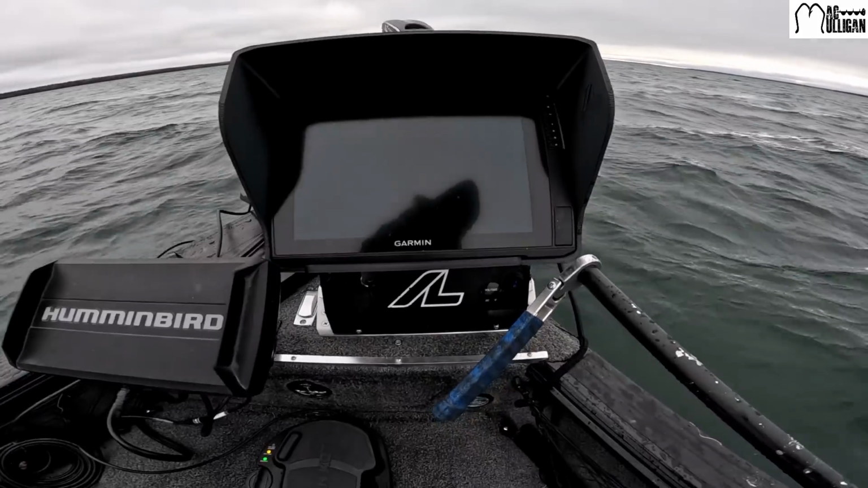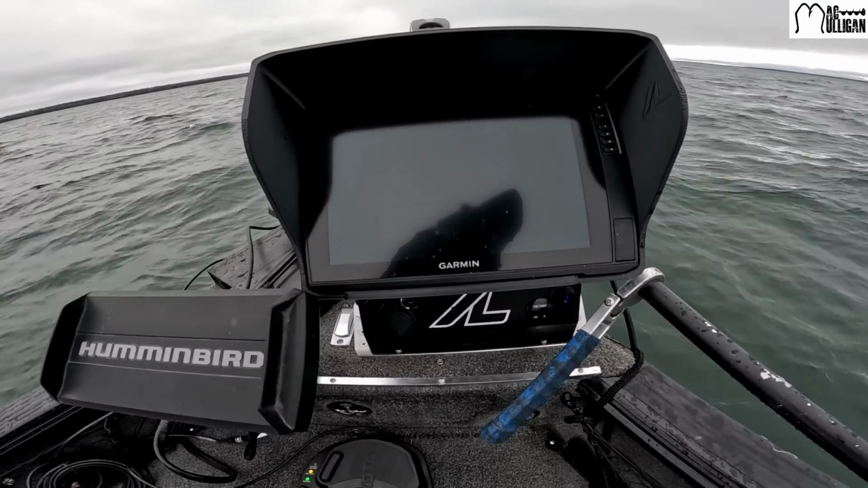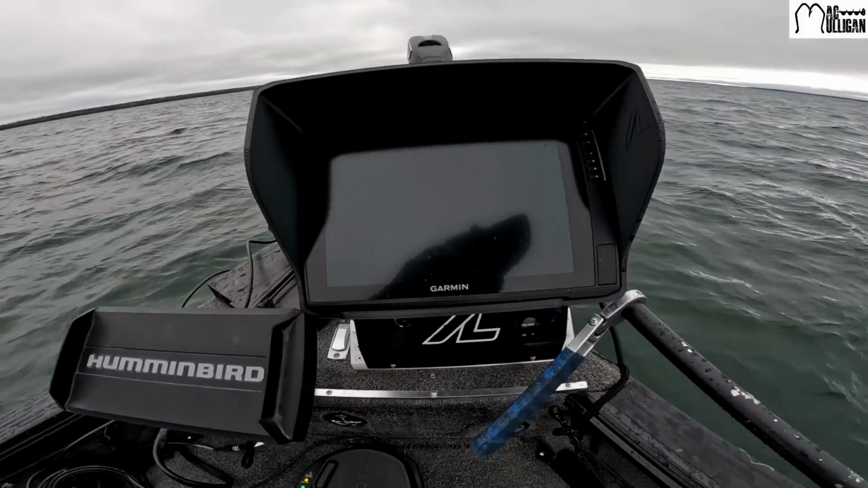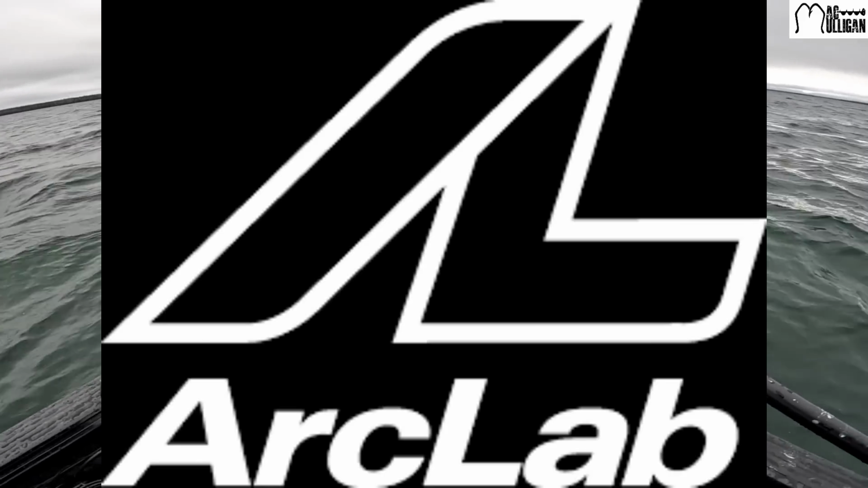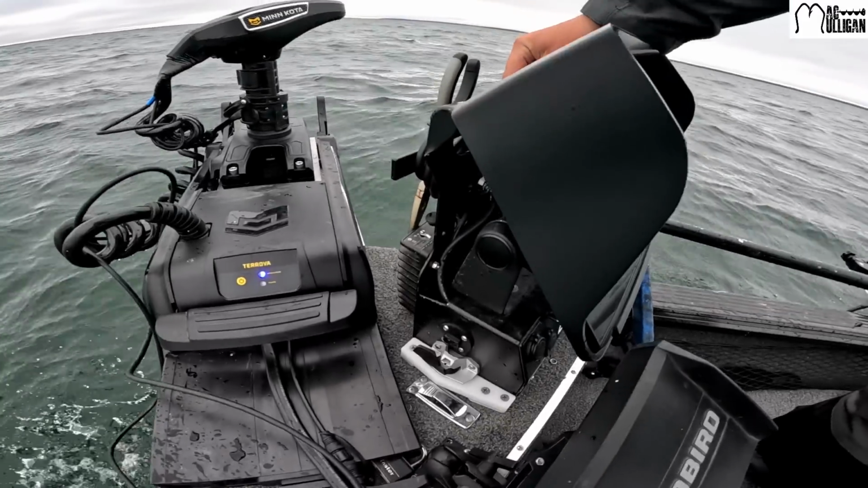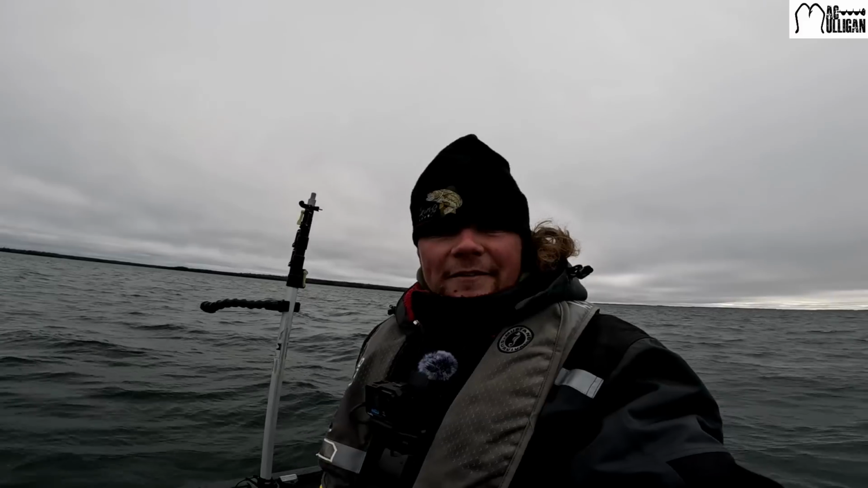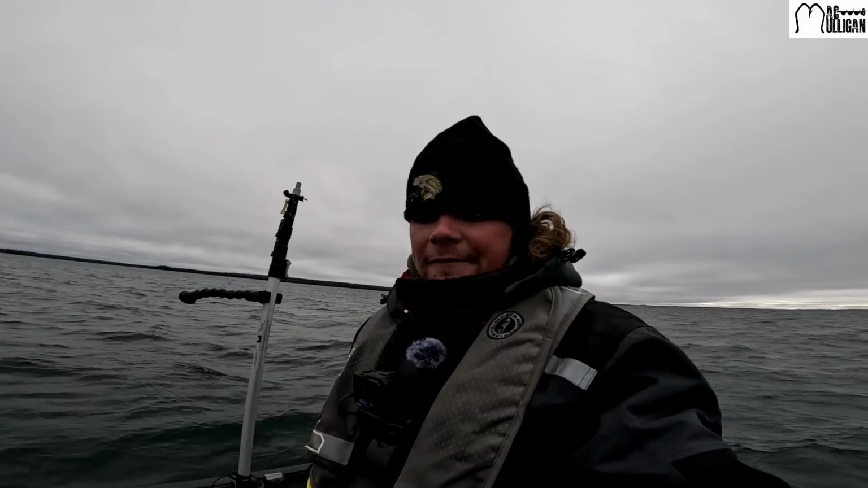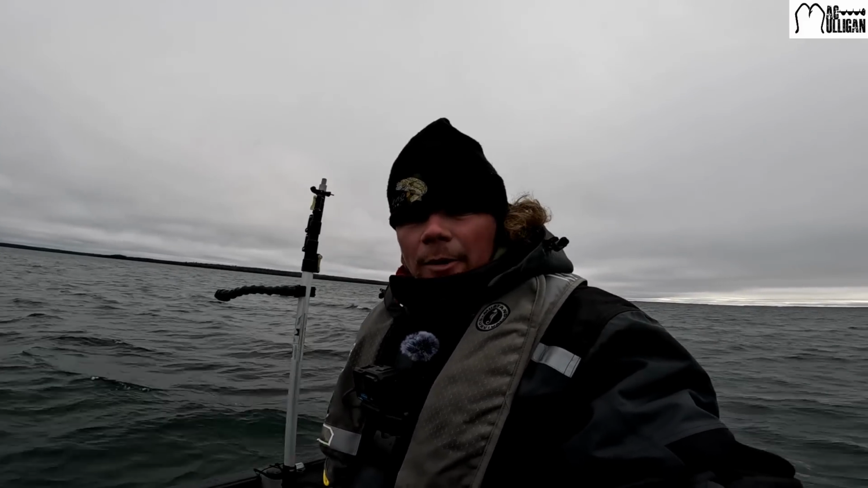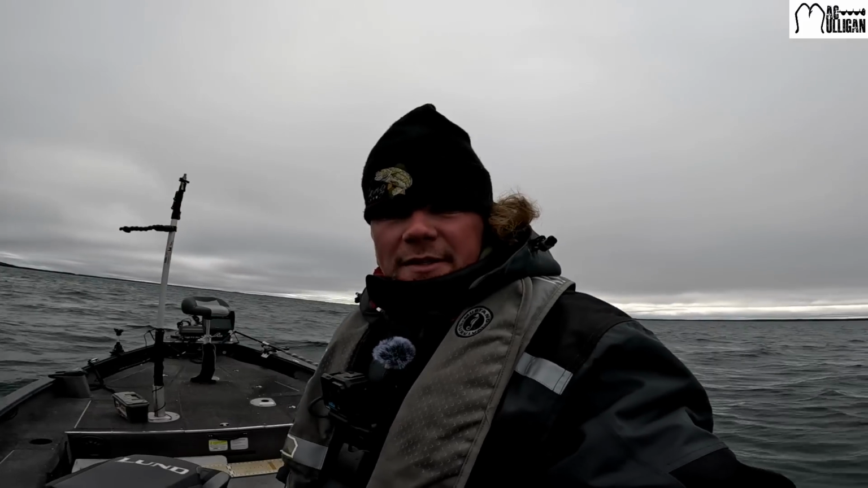And then up here at the front, I also have another live scope. This is another LVS 62. This is a 12-inch screen as well, on an Arc Lab shuttle in the quick dock. And this thing rides up here all the time, super solid, ready to rumble. By having the screens at the front and at the back, I feel that all the guests in the boat have a good opportunity at seeing fish on the screen, as well as working their baits on the screen and just flat out catching fish.